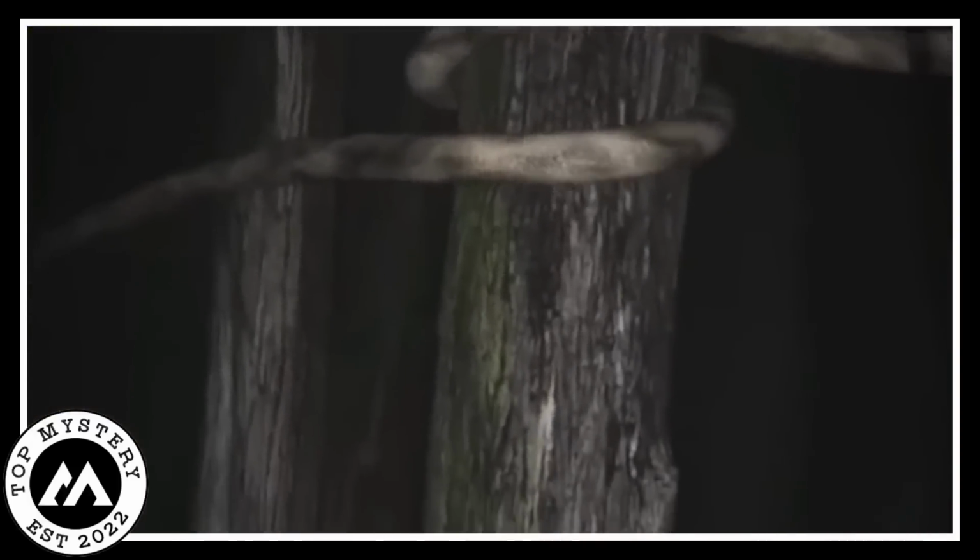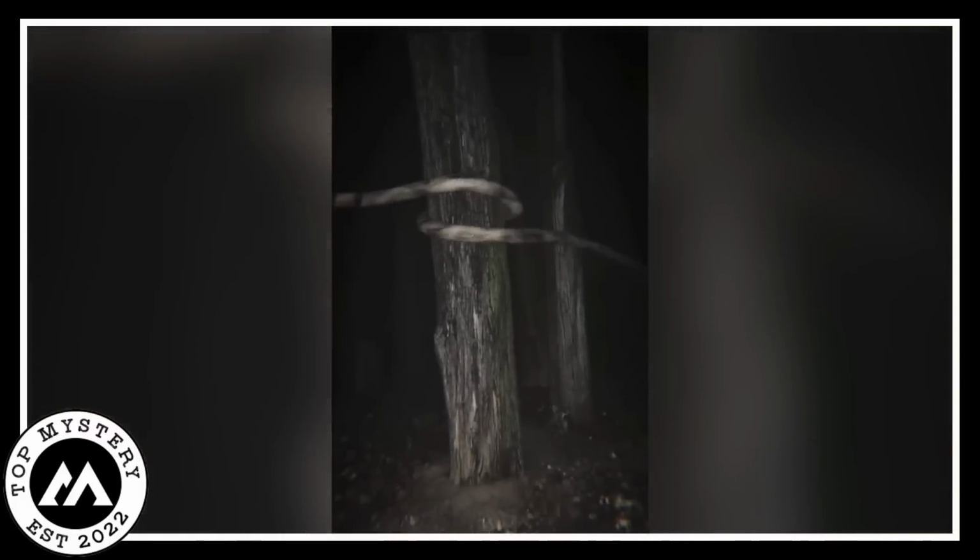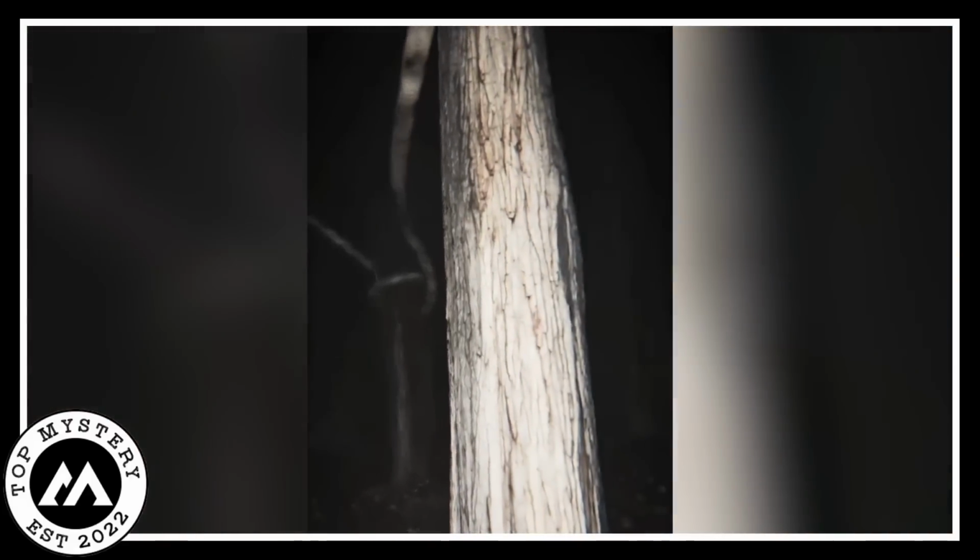A web-like structure entwines the trees, resembling a colossal rope with spikes of green and yellow. This twisted rope varies in length, turning the forest into an intricate maze. Surprisingly, as the camera focuses on this strange structure, it subtly slithers, slowly coiling around the trees.